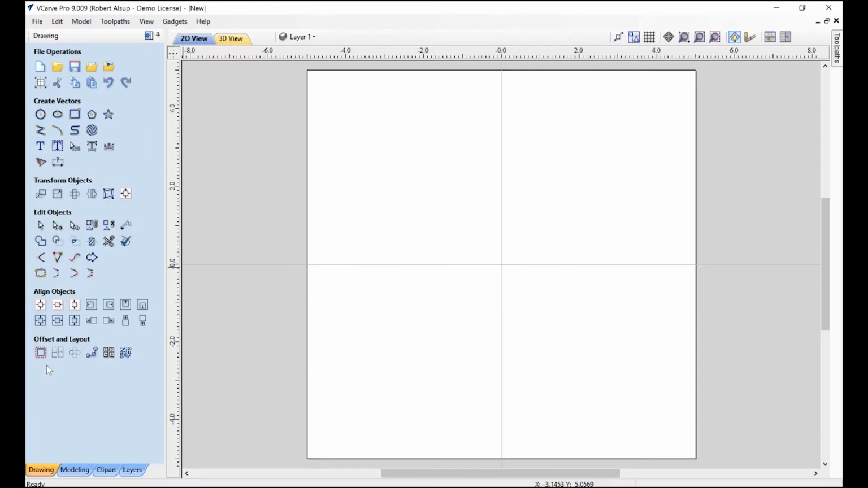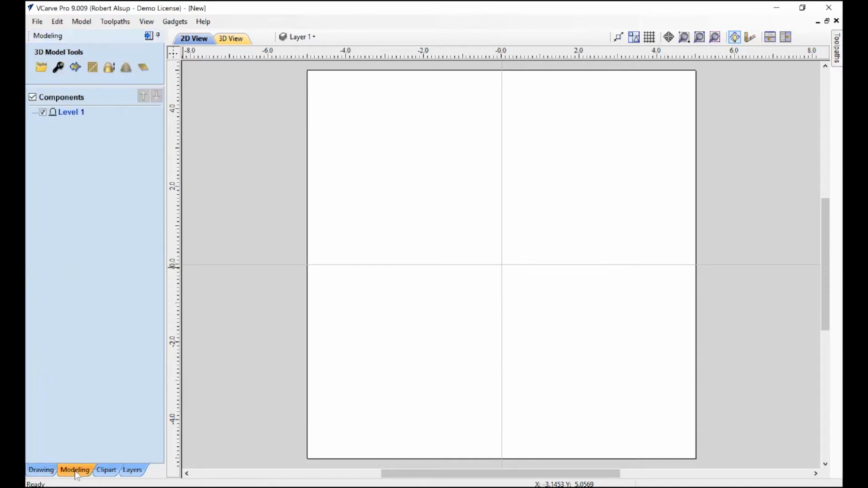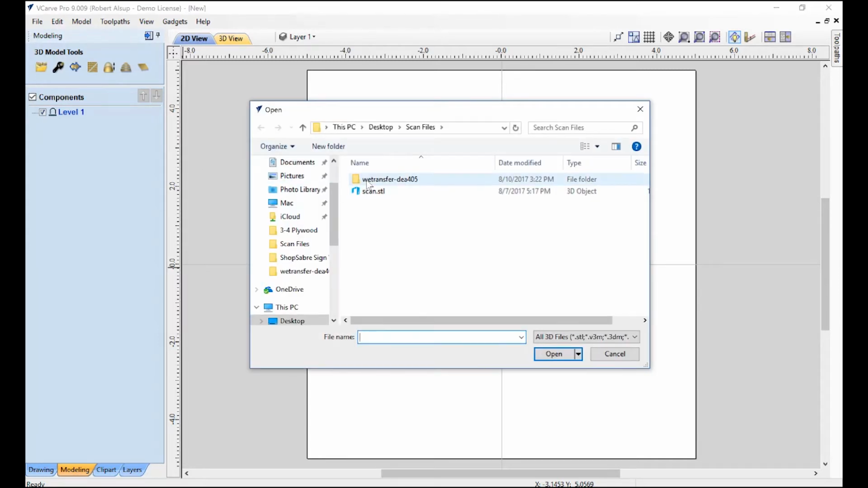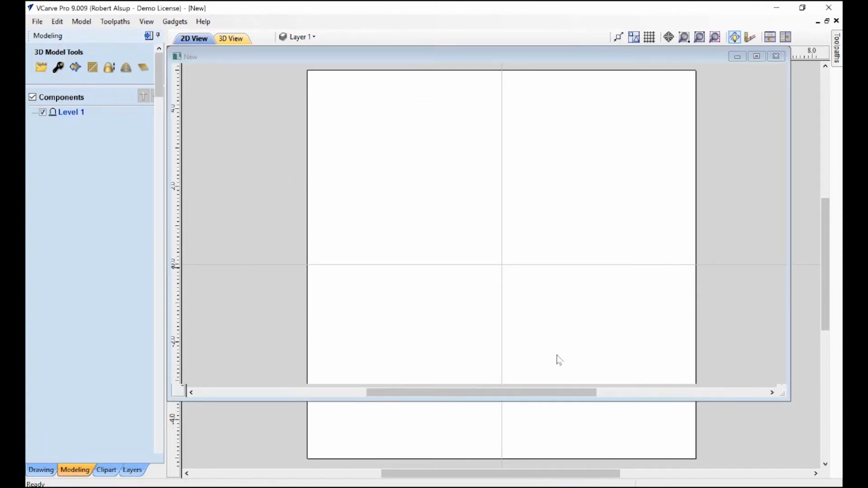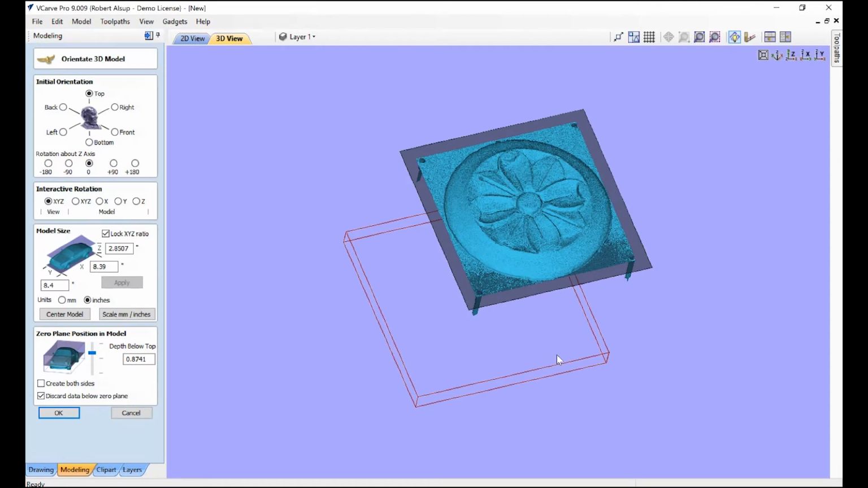Okay, so now we've set the job up. Now we have to bring in that actual scan. So we come over here to the tab that says Modeling, and we select this icon right here that says Import a Component or 3D Model, and we'll find our model. We'll bring it in, and this screen comes up. And this one's a little complicated. You have to kind of figure it out. This determines where the model goes in space.